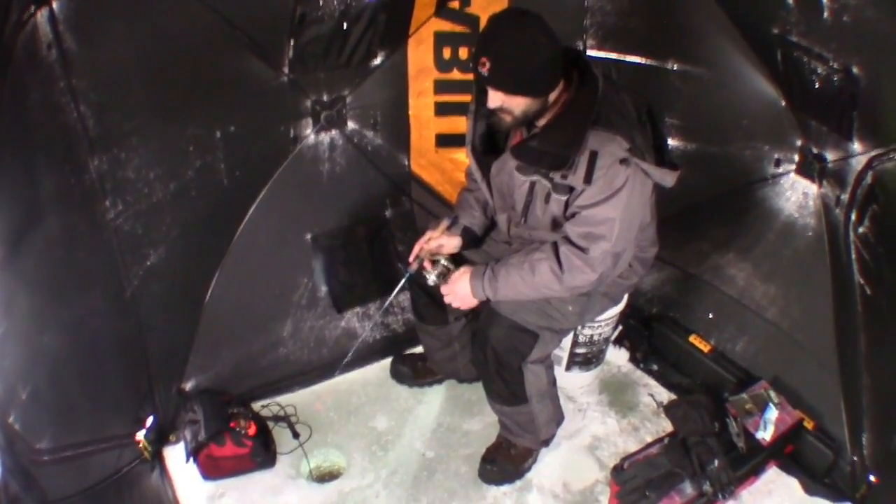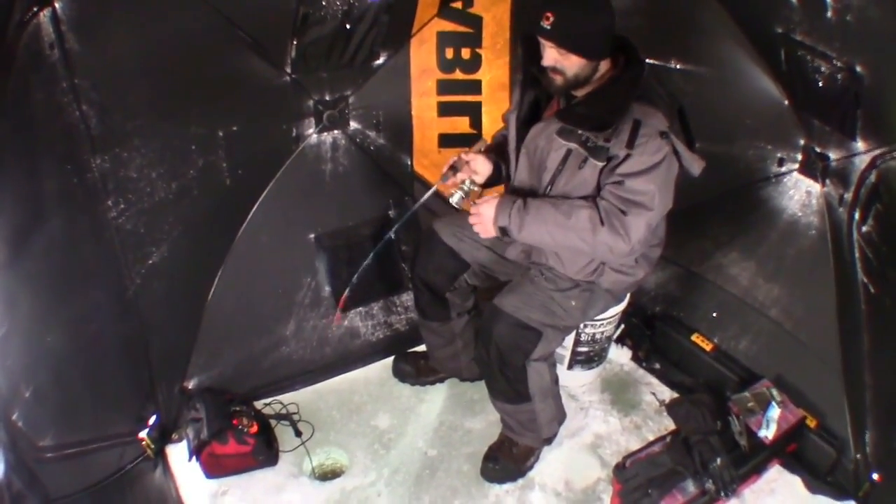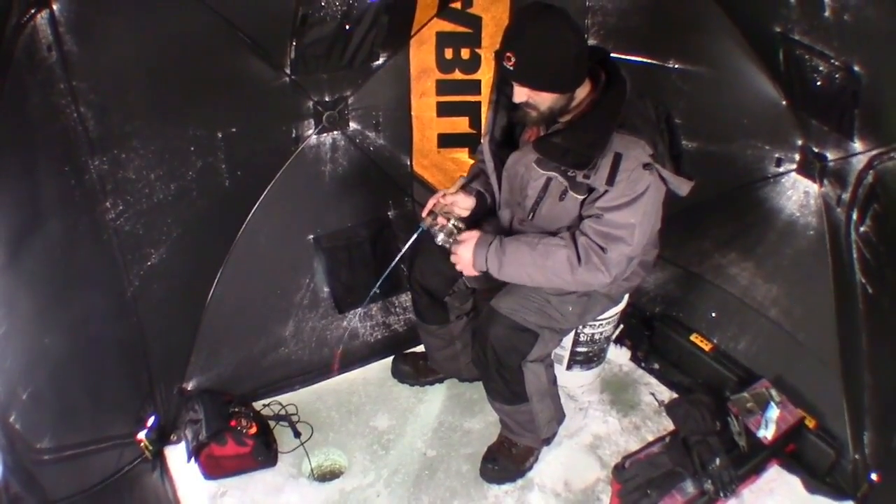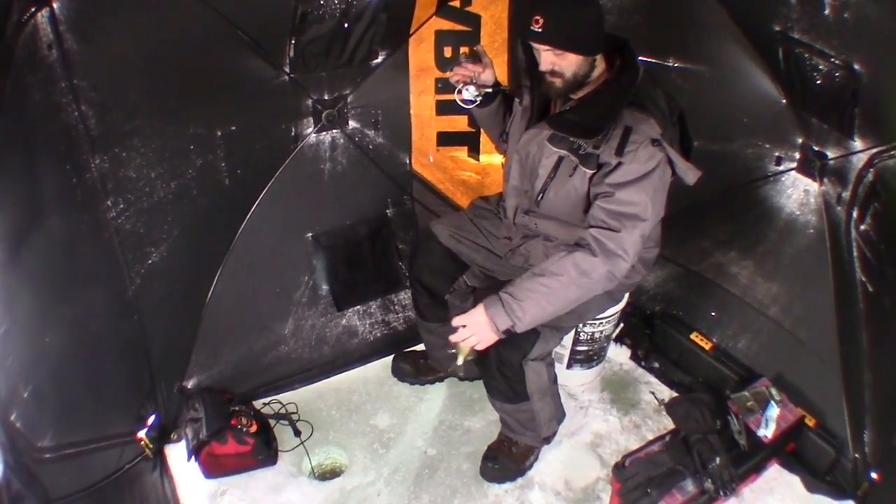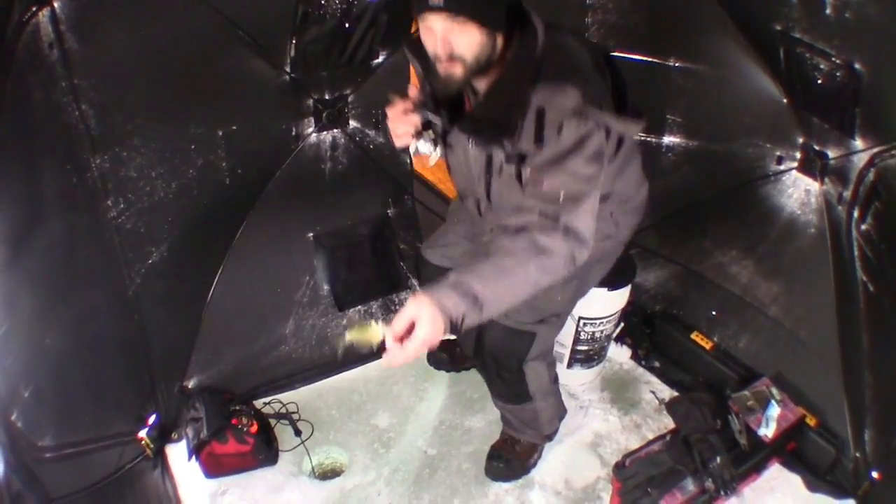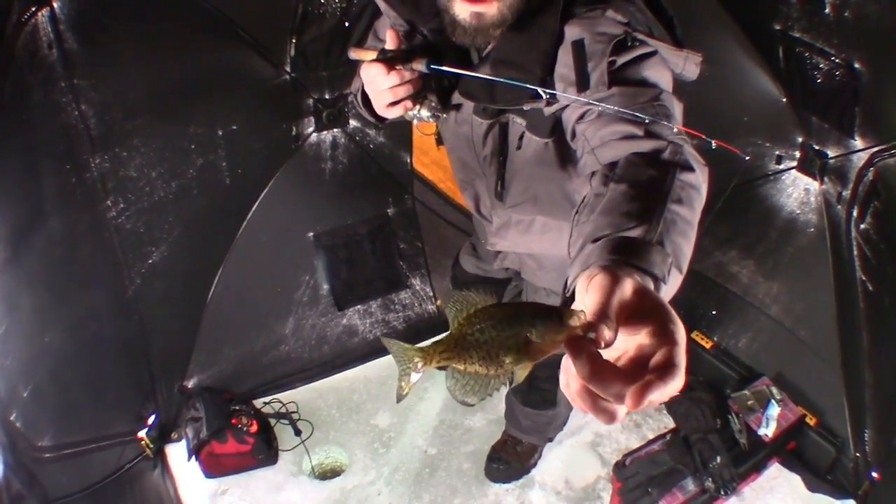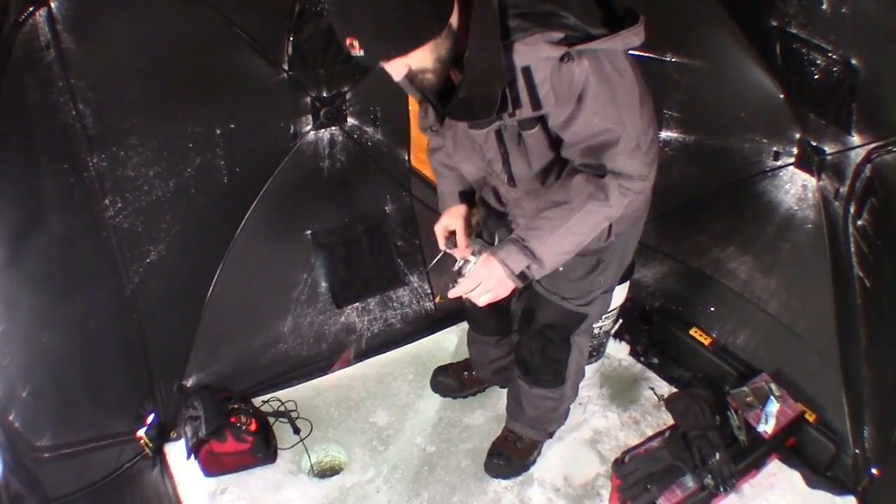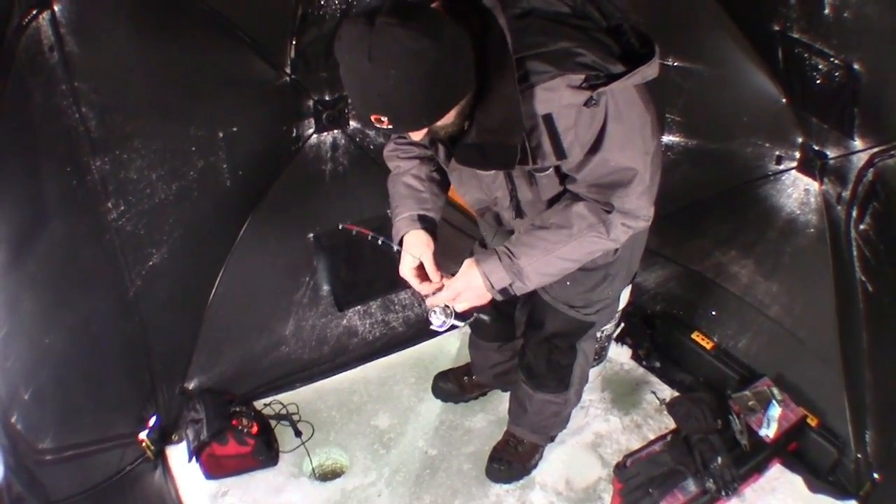Wasn't me. And I didn't want to catch this one. That might be a record. Look at that beautiful fish though. Let's get you back in the water, girl.